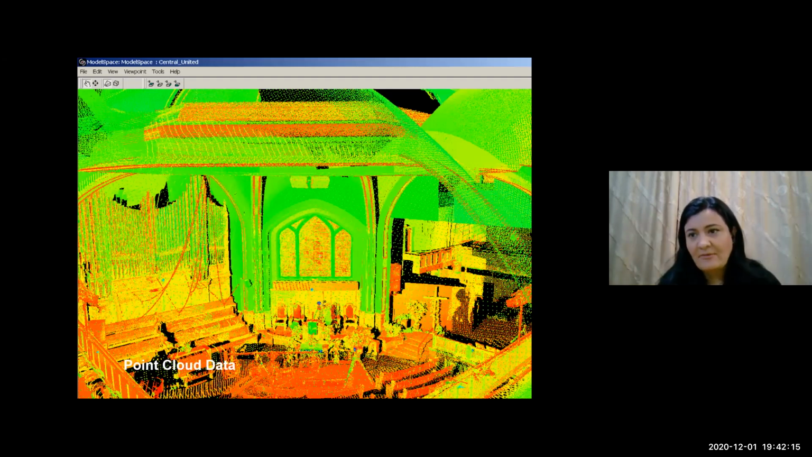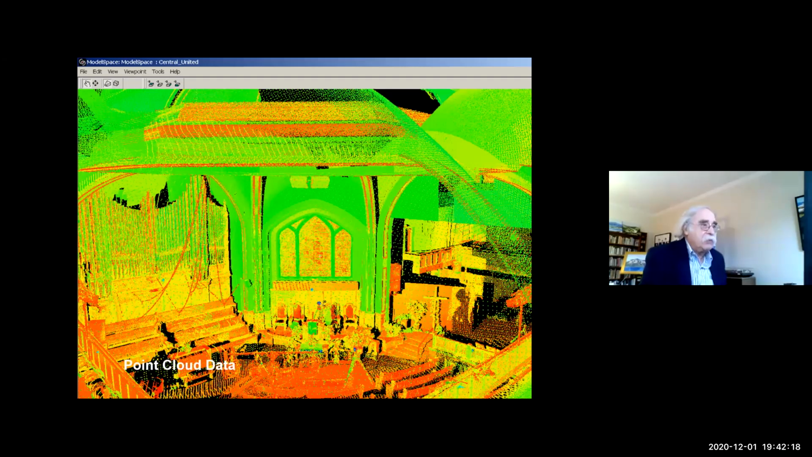So here is our mesh model. You can see the interior.